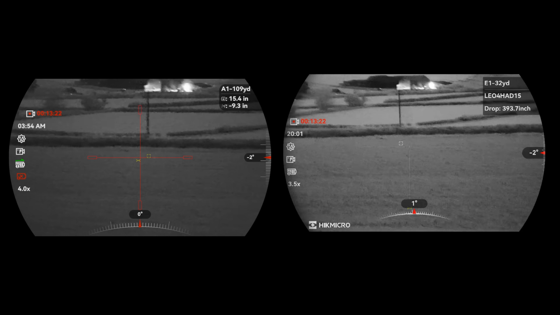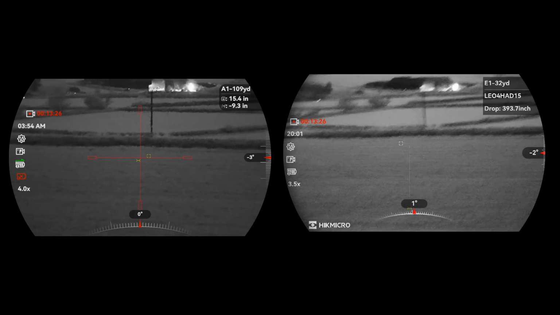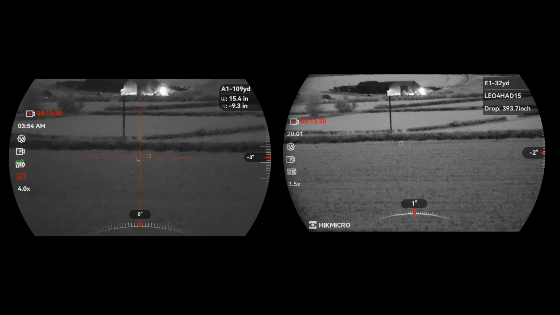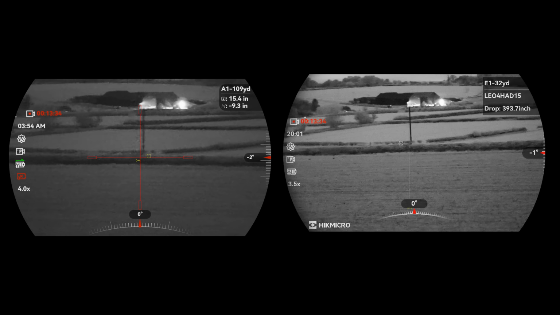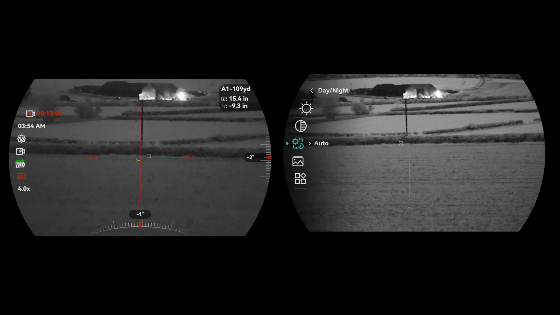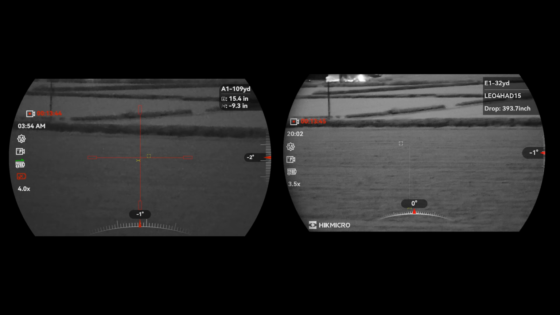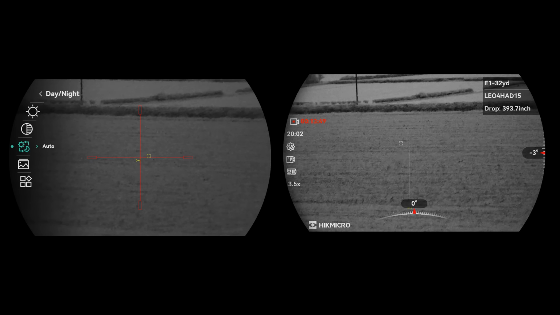To be fair, I wouldn't be upset with either of those, but yeah, next to each other, definitely the 4K has the advantage on light gathering. So look, brightness is 5, contrast is 5, it's on auto. Manual 5, auto.